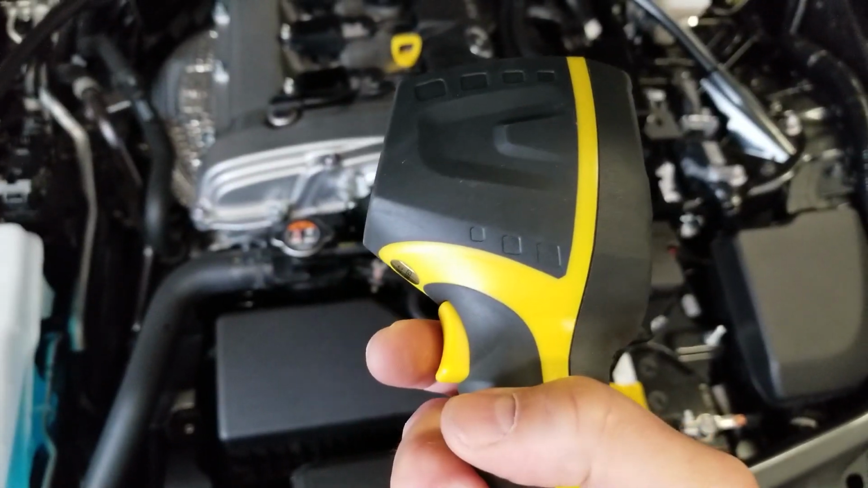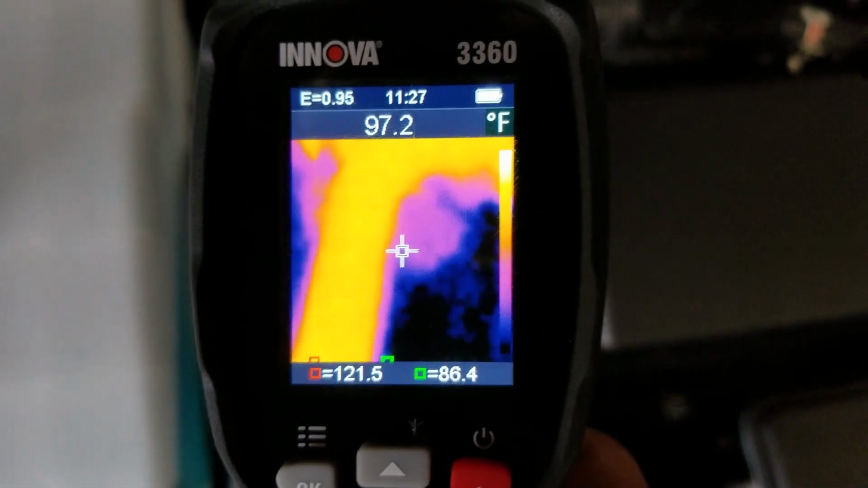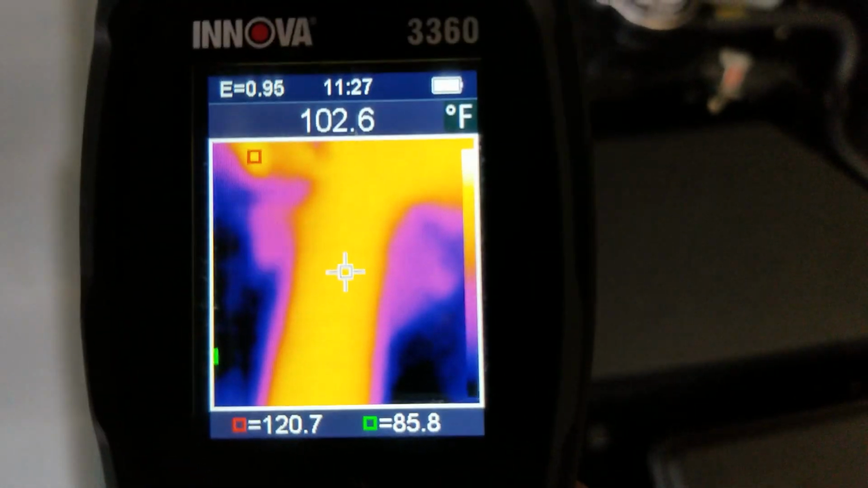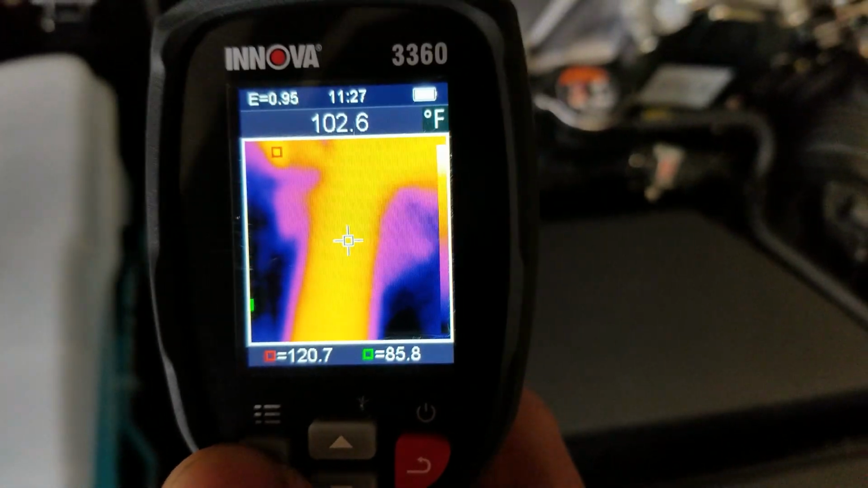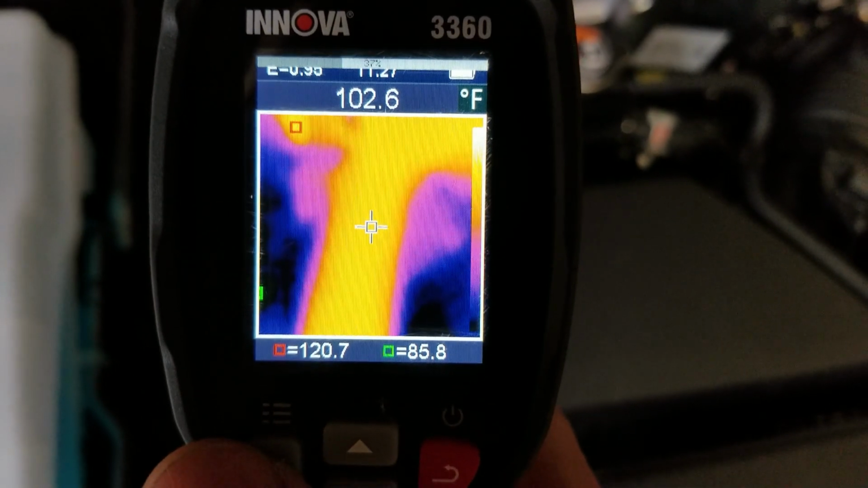There is a trigger button on here that when you point it at something and press the trigger, it will freeze it. So now I have an image that I've frozen, and if I press the OK button, it will actually save that to memory, and then I can plug it in via USB and retrieve that image later.